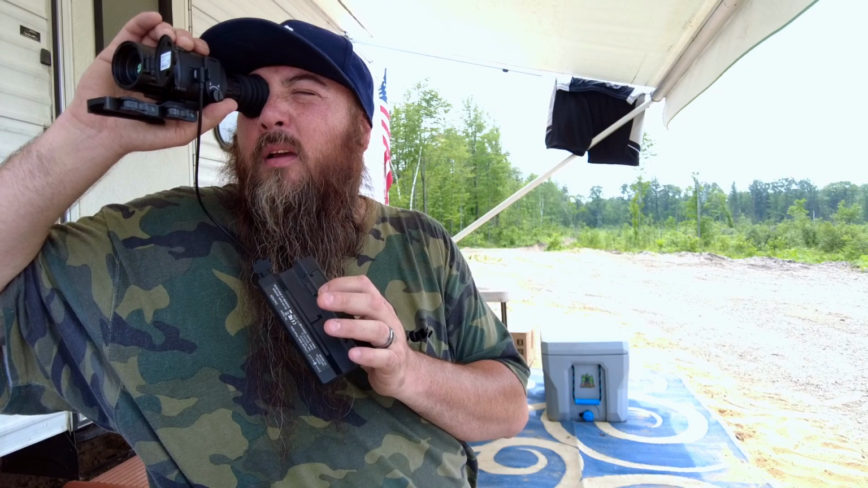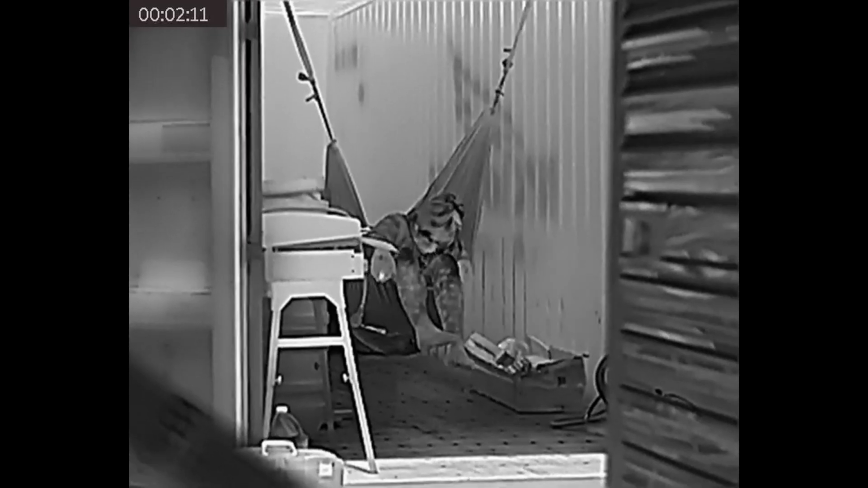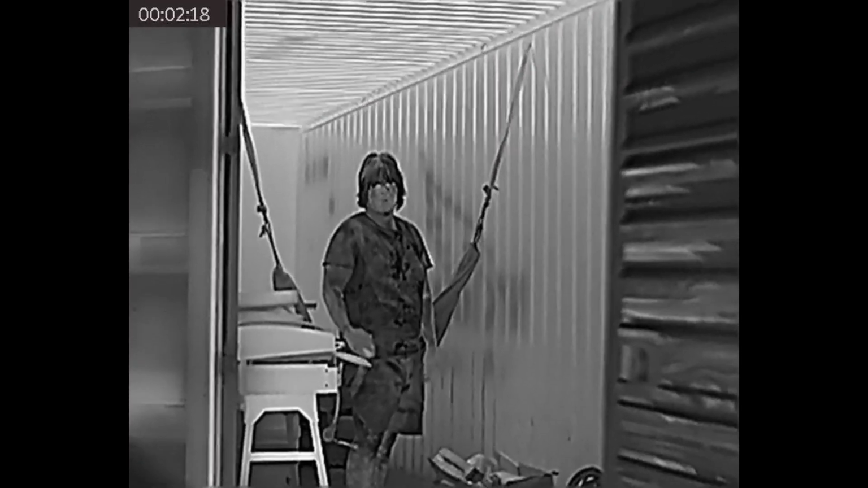Hey Luke, raise your hand. Yeah, there you go, stand up. He's in a hammock. He is cooler than the rest of the area around him because inside that cargo container is hot. You see the walls are white?